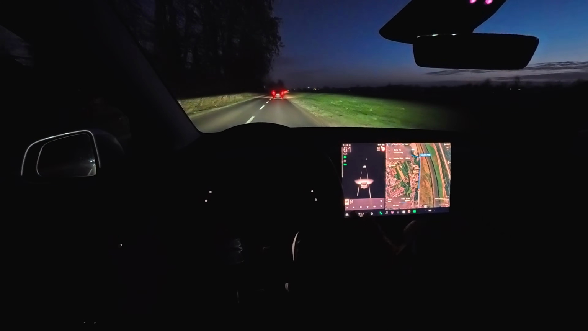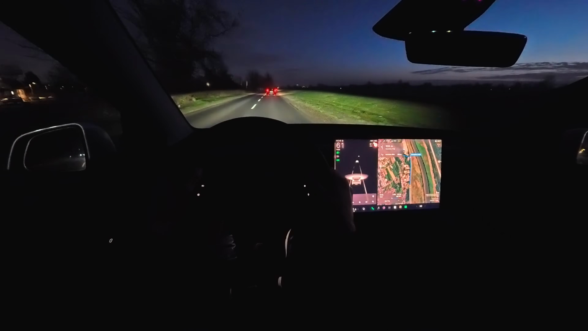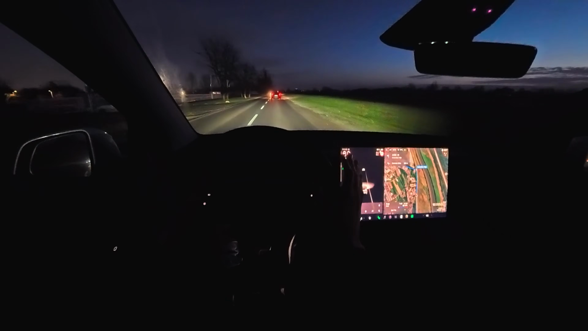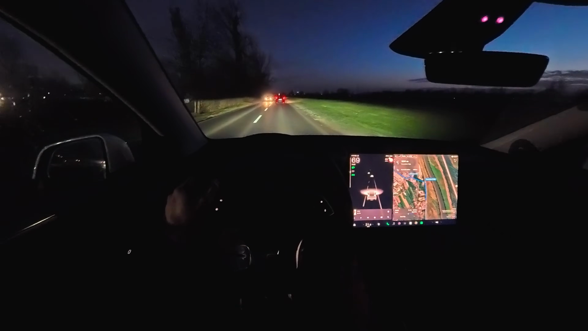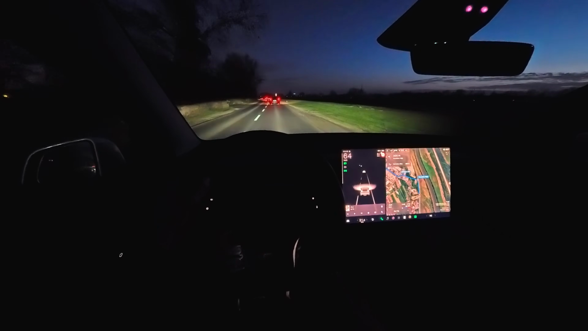So you can also see now the interior, how it looks at night. Yeah, I would say no compromise here, besides the fact that the Matrix headlights are not software enabled, I believe.